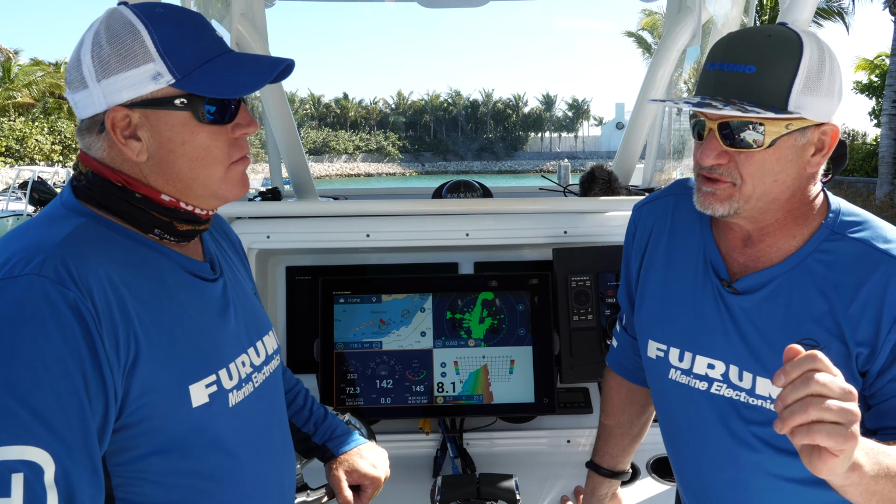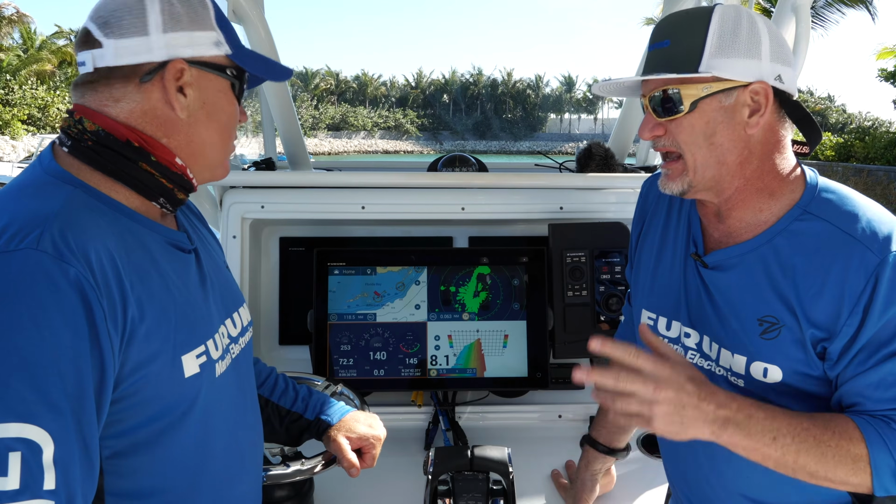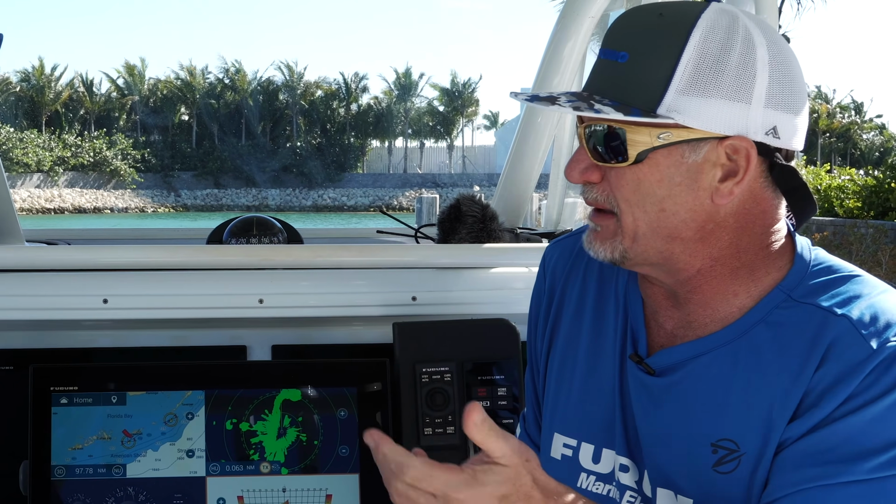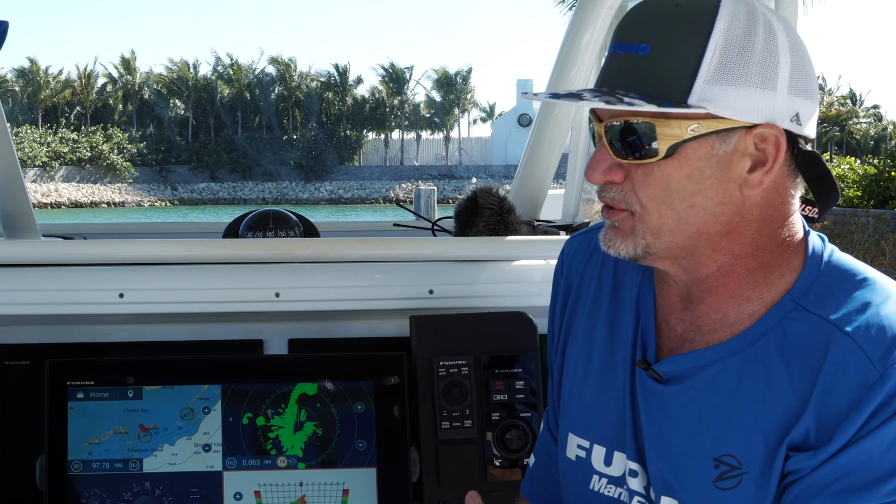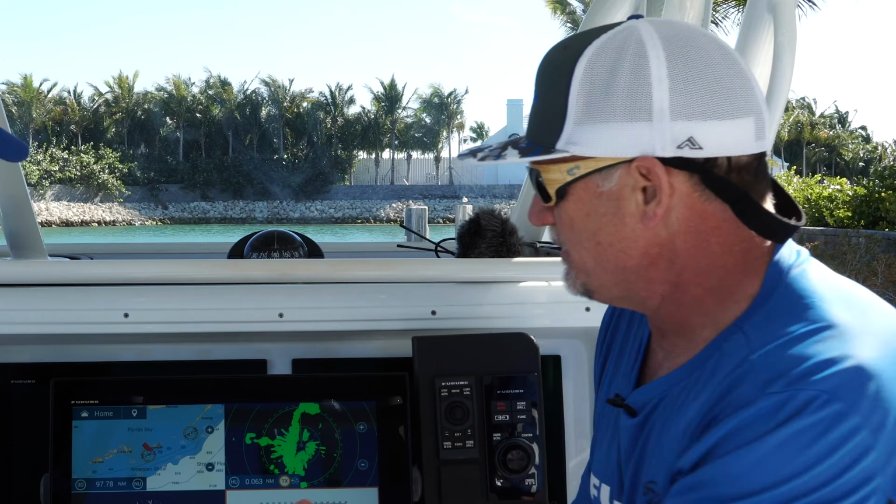So one of the great features, Jack, about this TZtouch3 MFD is the capability to take screen captures in a normal PNG file format. A good time to do it might be when you're over a wreck with the DFF 3D, or you see some really cool fish targets or fish sign that you want to record and maybe post on Instagram later or your website. Okay. So here's a way to do it.